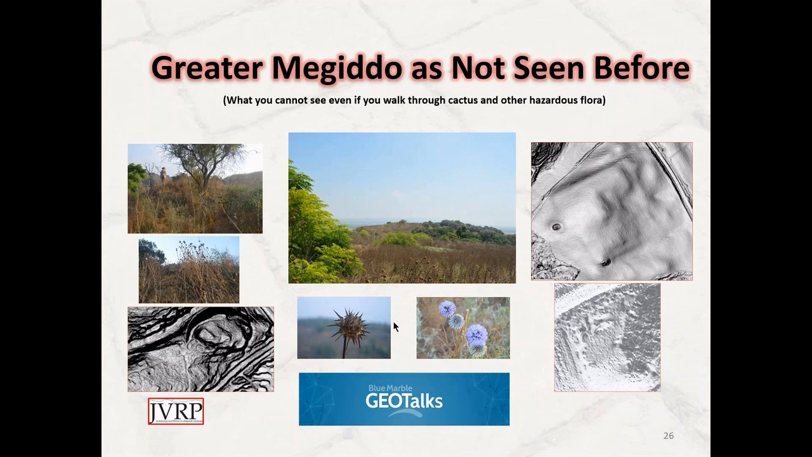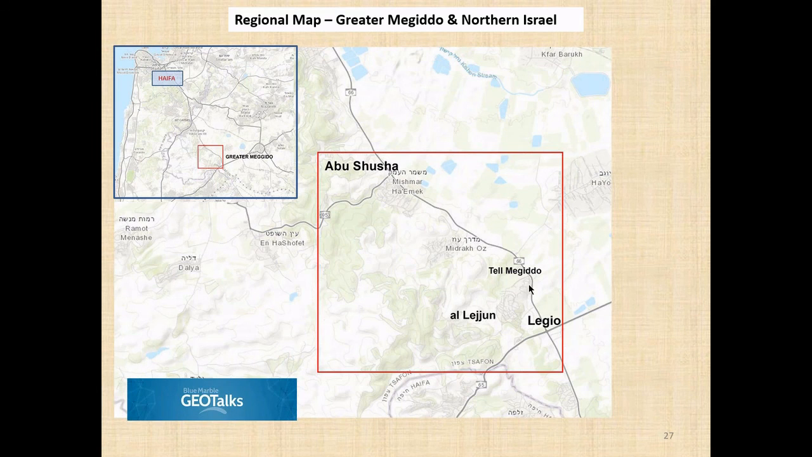But let me jump to the other side of the pond here, and let me show you another area of work that I did this past summer in northern Israel. It's called Megiddo because here is a tell.